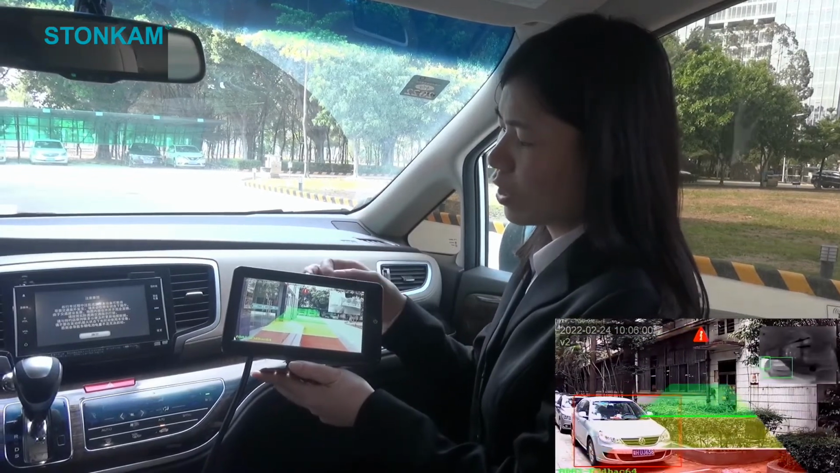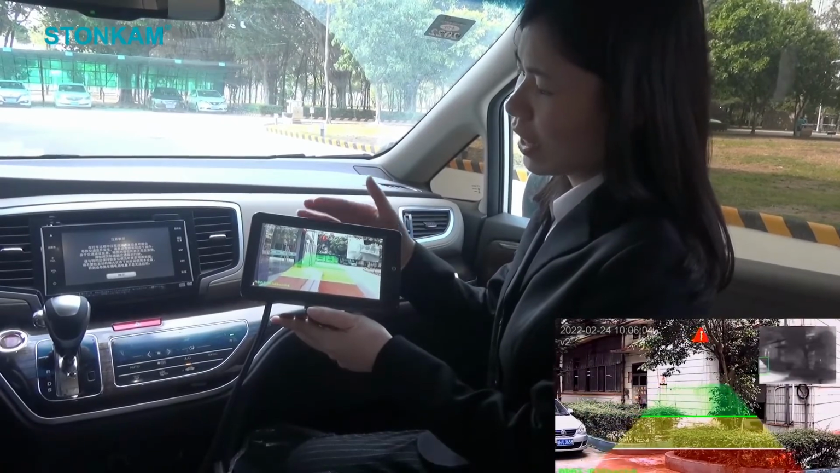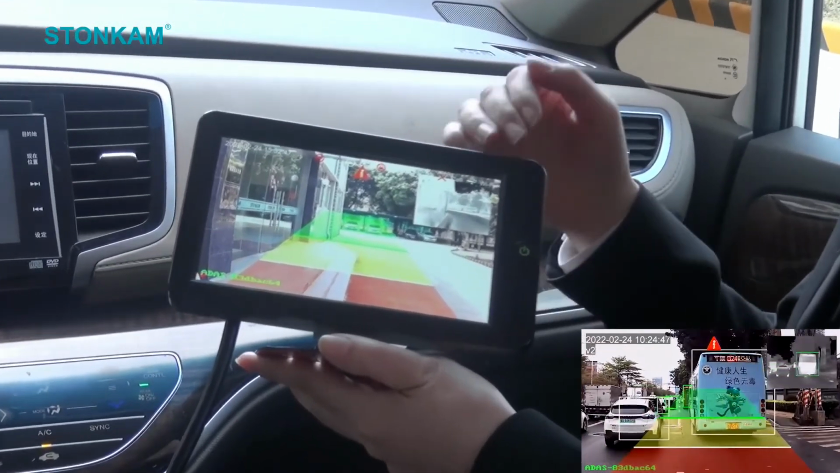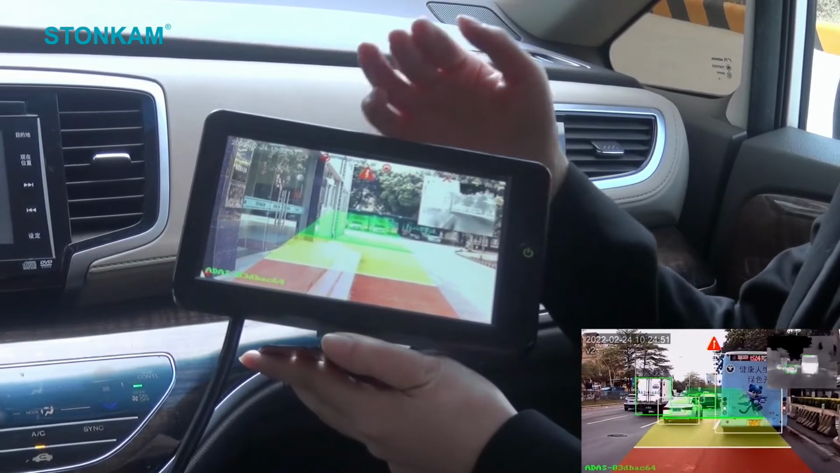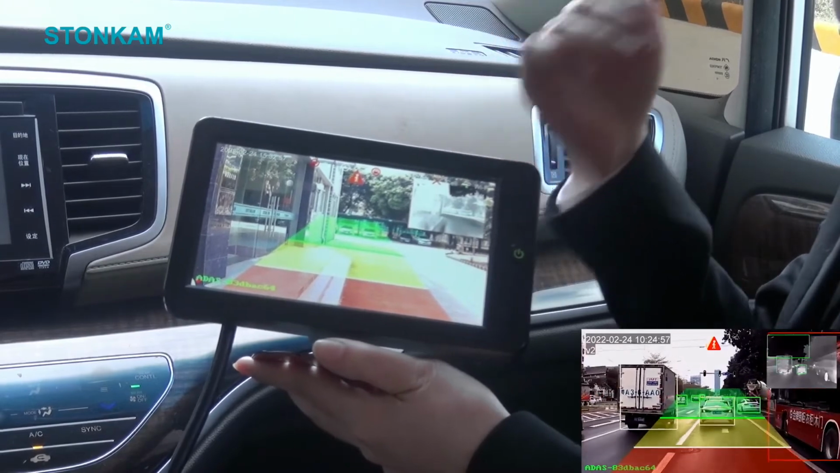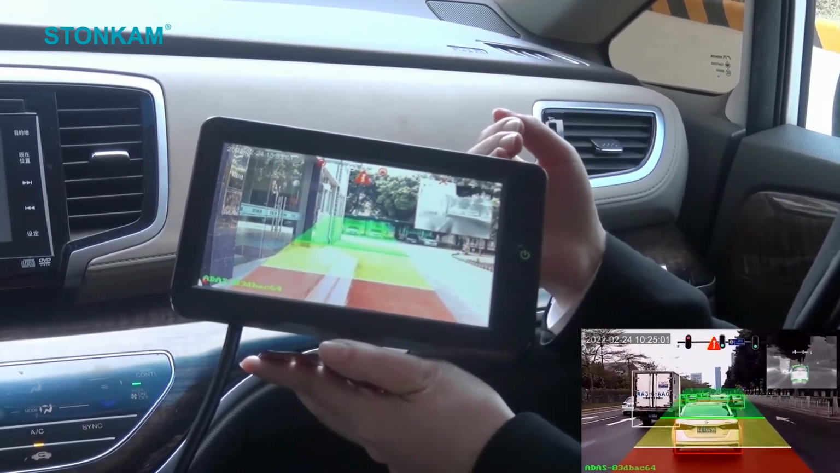Let's get inside. The first one is dual image display. As you can see on this monitor, it displays the image of the AI camera, and the infrared camera's image overlaps a smaller part of it at the top right-hand corner. The AI camera displays the image of the visible light, and the infrared camera displays the image of infrared light. Both images are displayed to the driver at the same time.